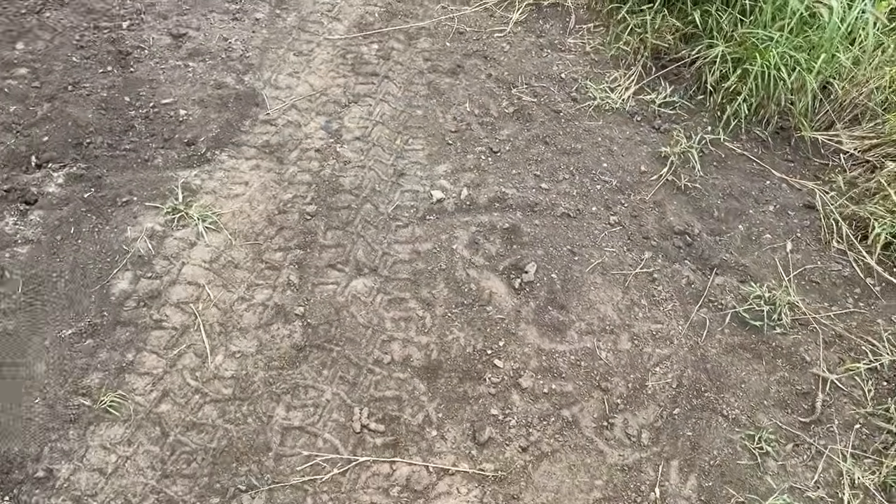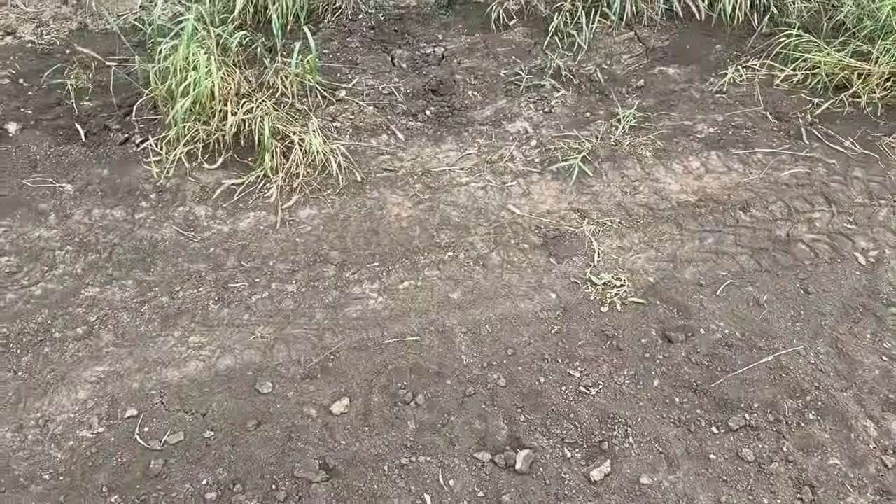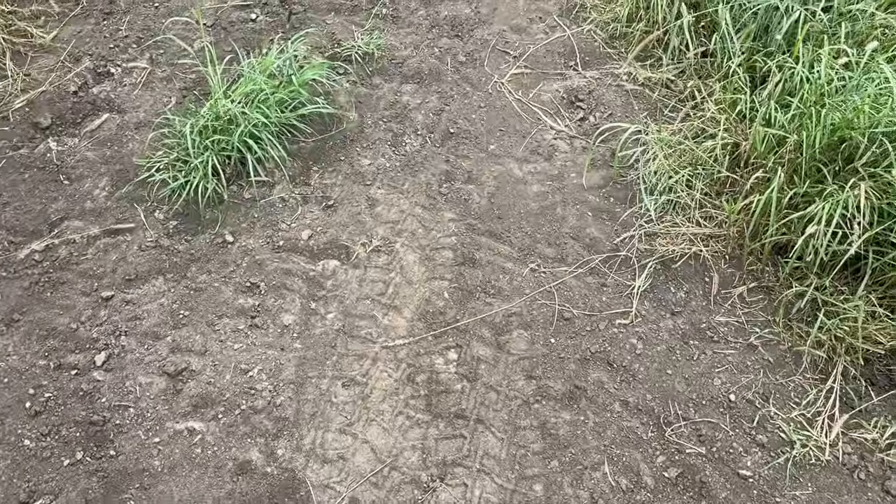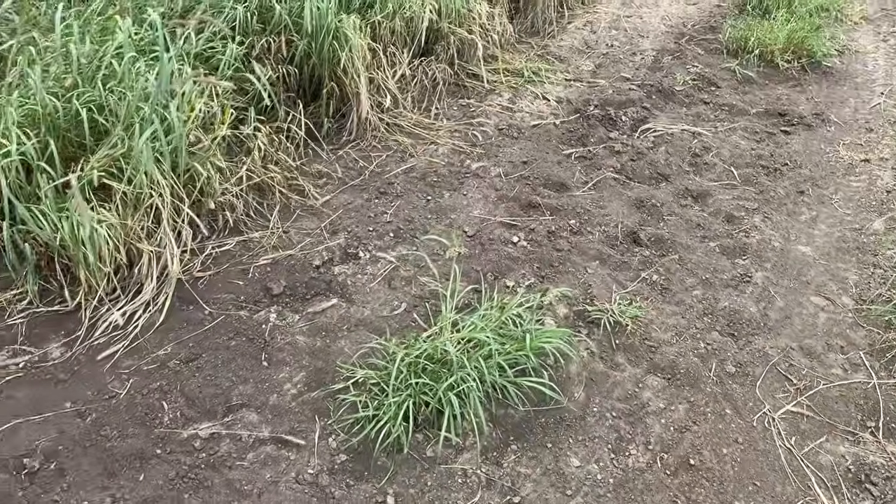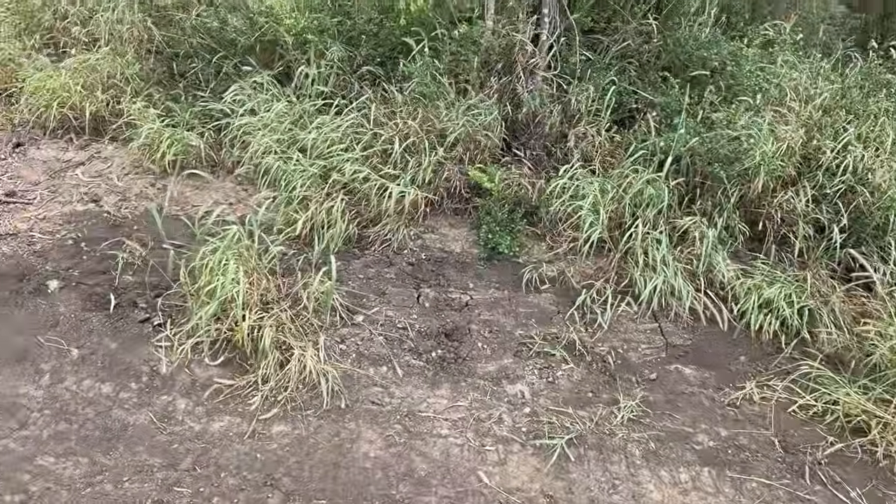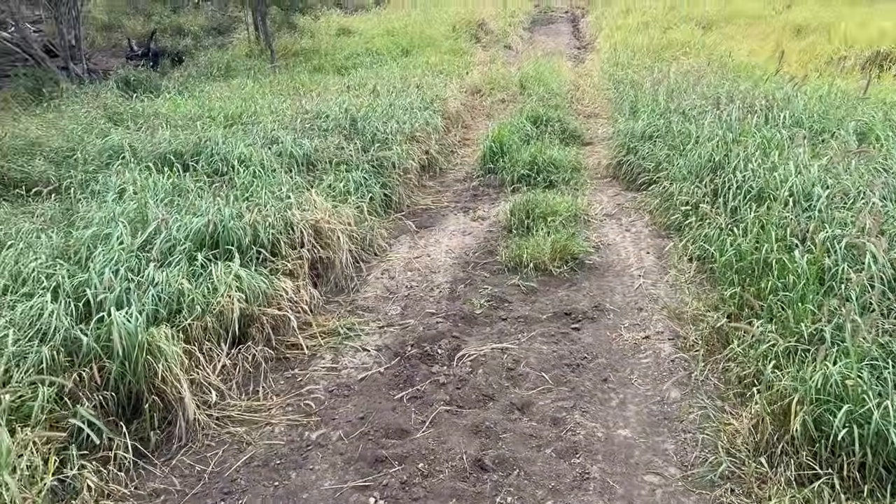Righto, there's nothing back further, nothing here. And nothing been past either. There's been a bit of a shower of rain since I was here yesterday. Just only a light misty shower, but anyway, nothing today, so we'll see what happens tonight.